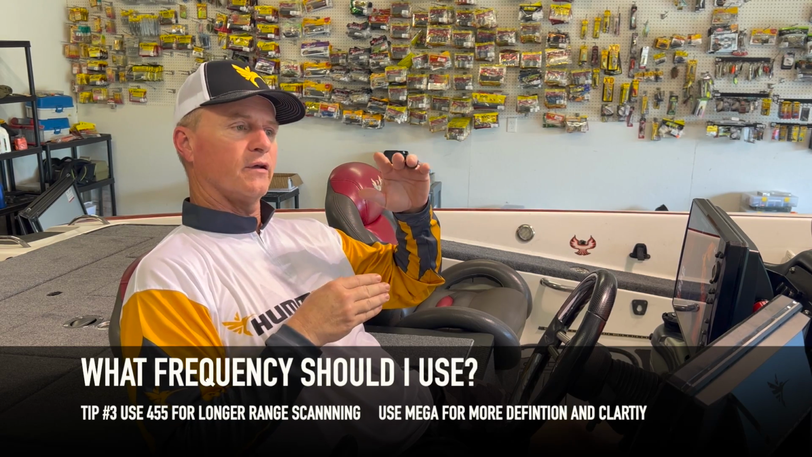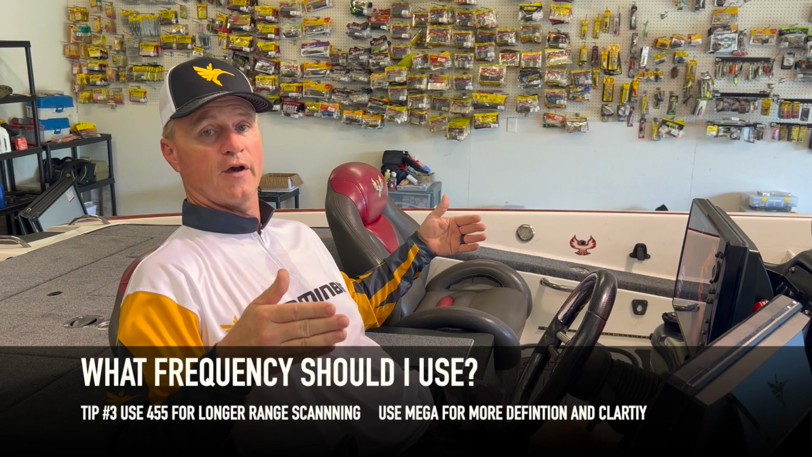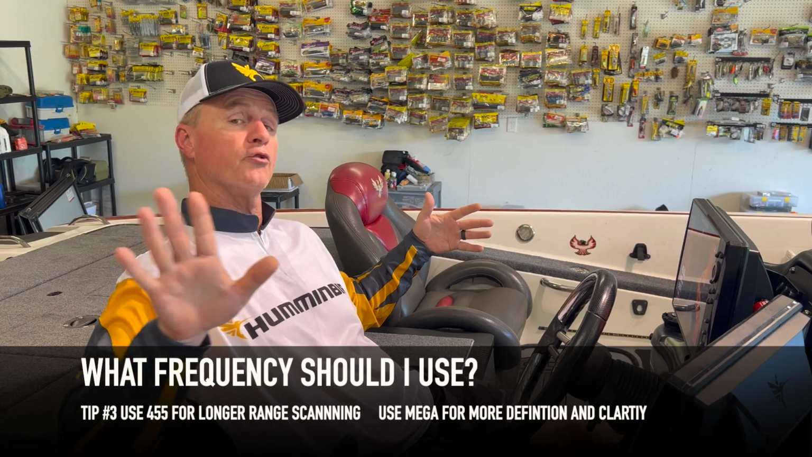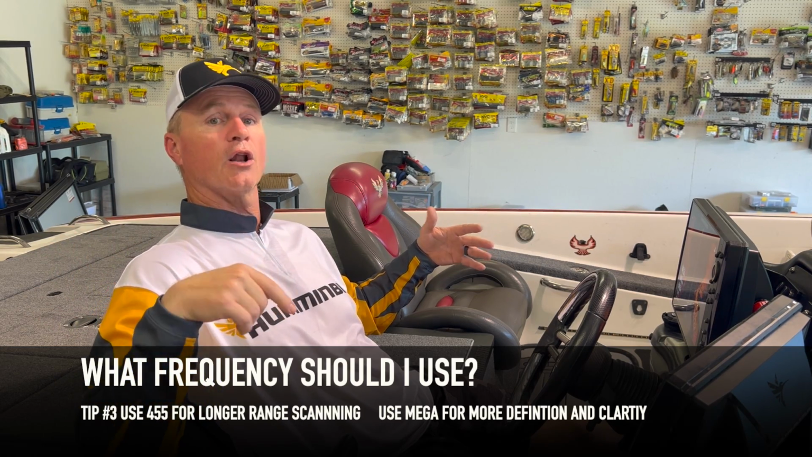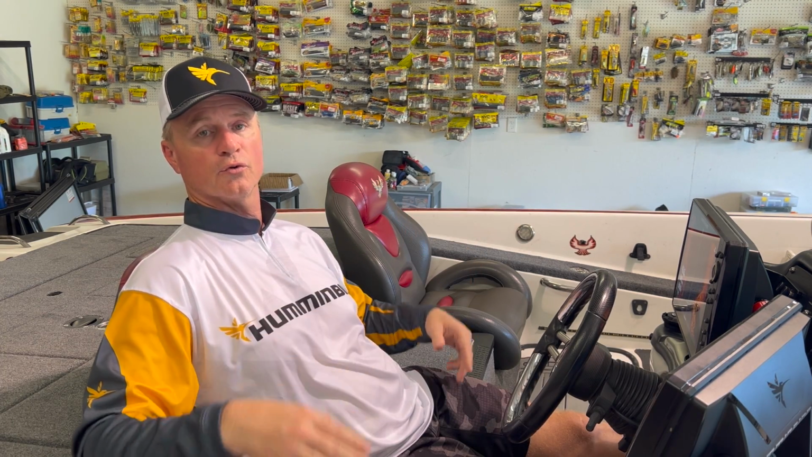So if you want to search a very, very large area with 455 and you want to better define something that you see maybe 100 feet away from the boat, the best thing to do is to turn the boat around, get closer to the object, switch frequencies down to mega, then you'll know what you're looking at.